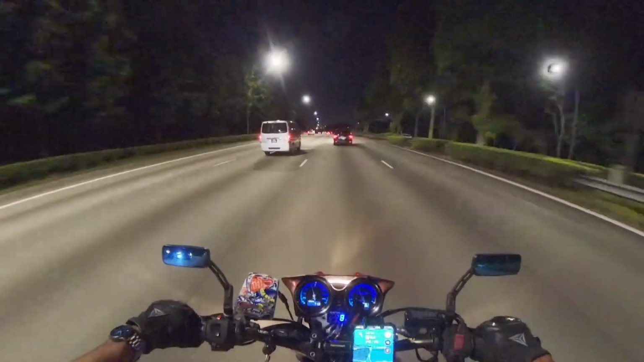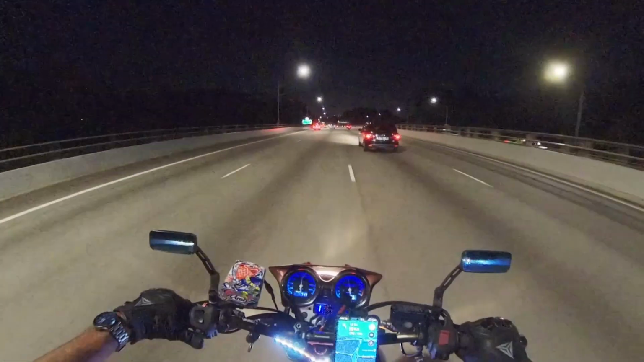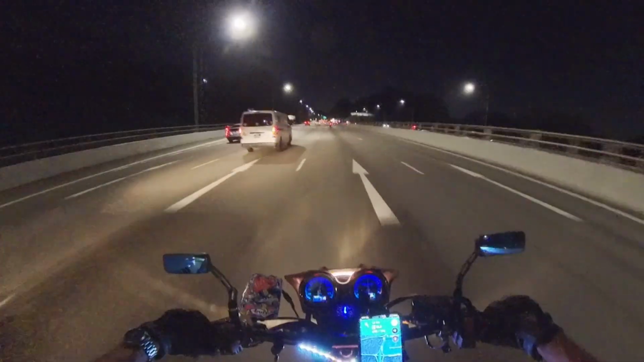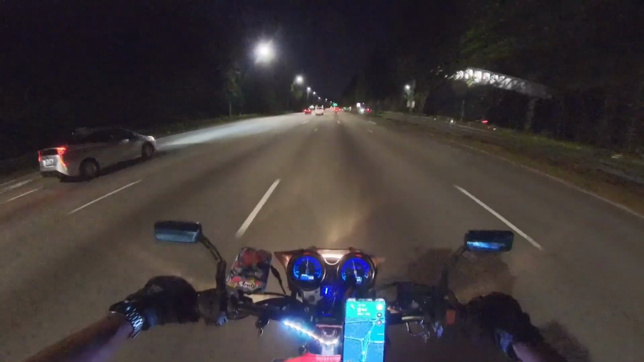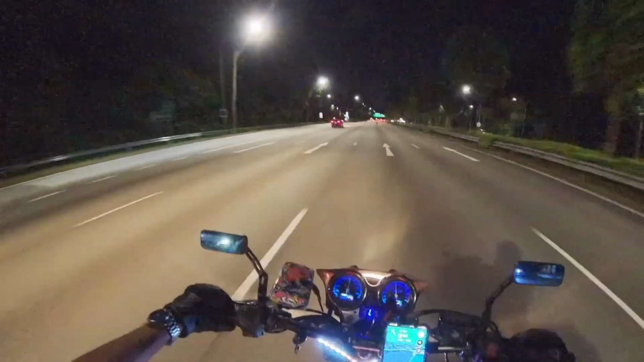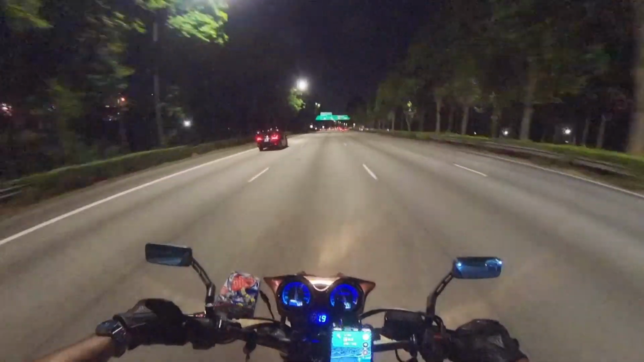The CB400 was not really part of it. The turning point was when I started to take my 2A license and had to go for lessons. The bikes available for class 2A testing and lessons are actually the CB400, and by then it was the Revo version. So the CB400 Revo was what I learned on.